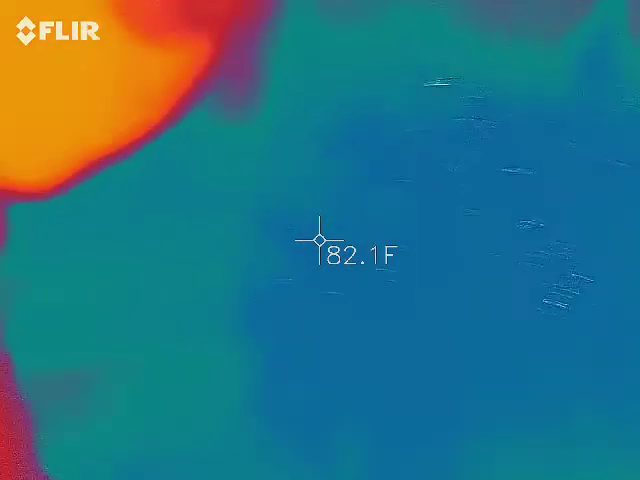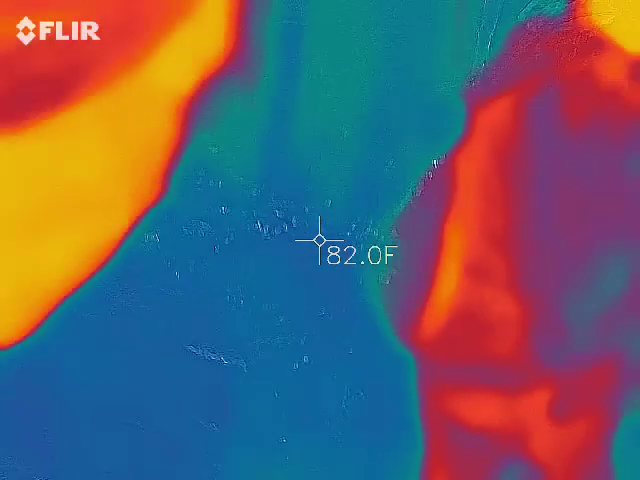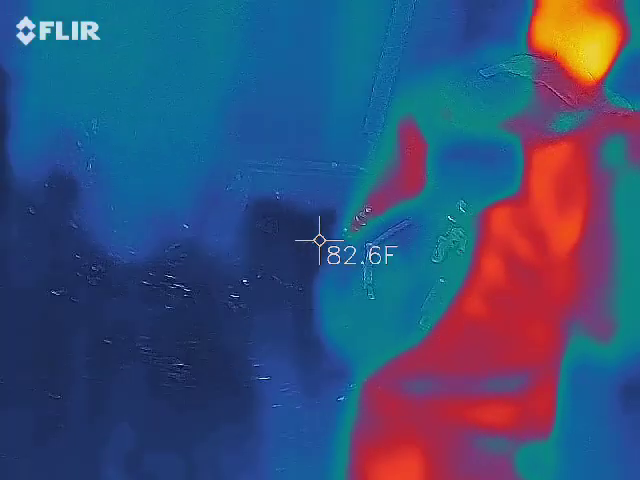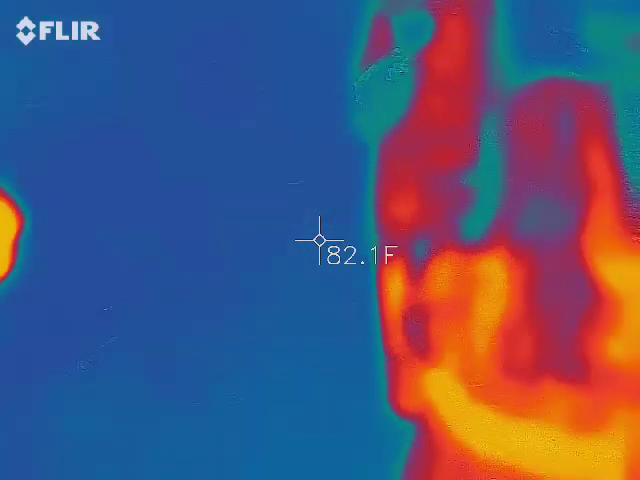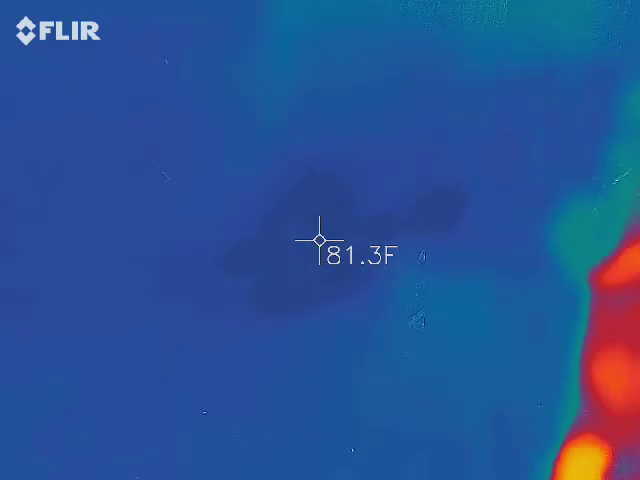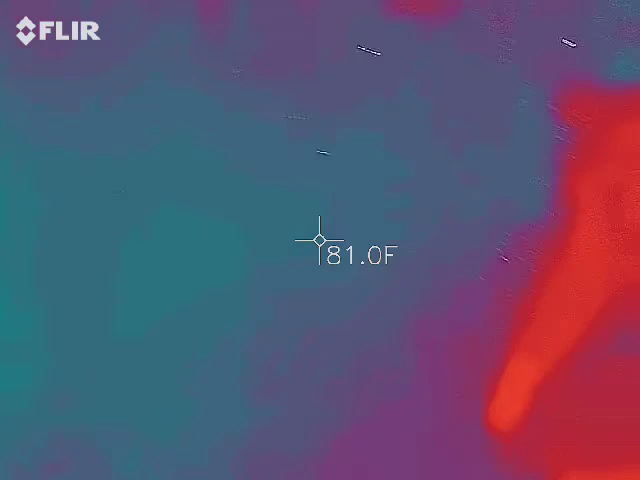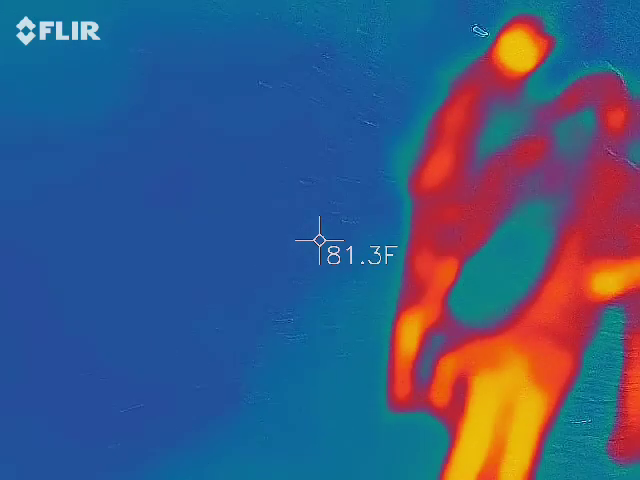My camera's just being weird. It keeps going to like a timer or something. Your phone's being weird? Yeah. My camera's not working properly. It looks like it froze up.